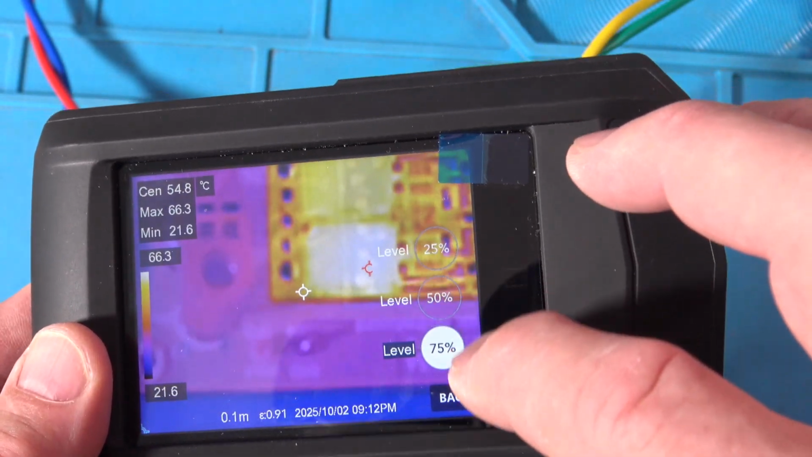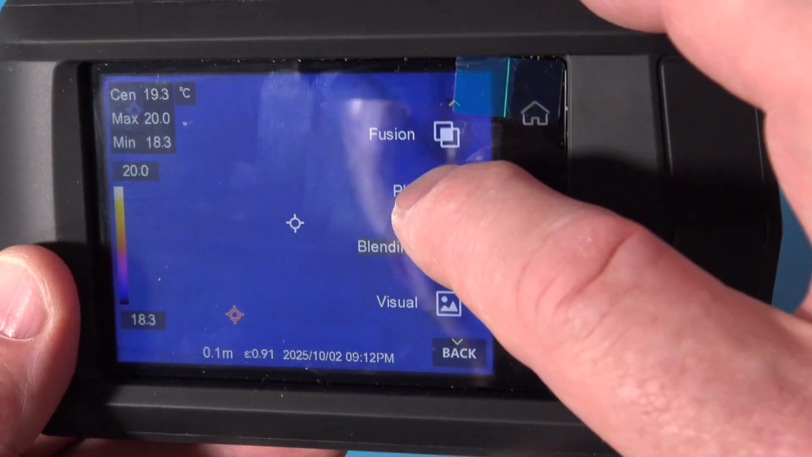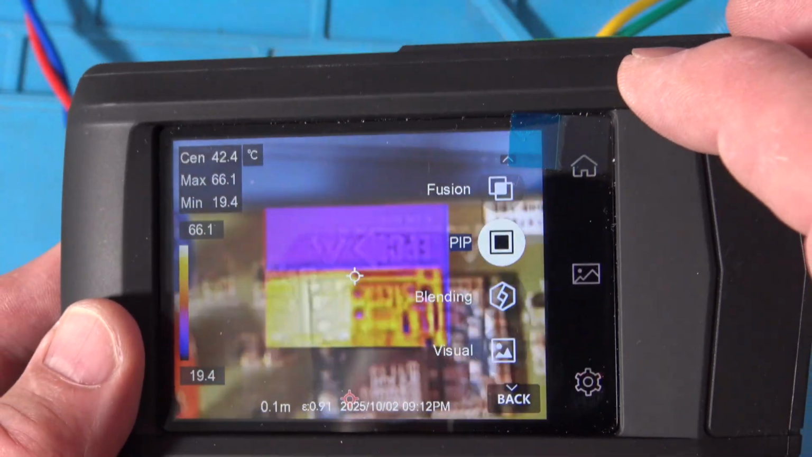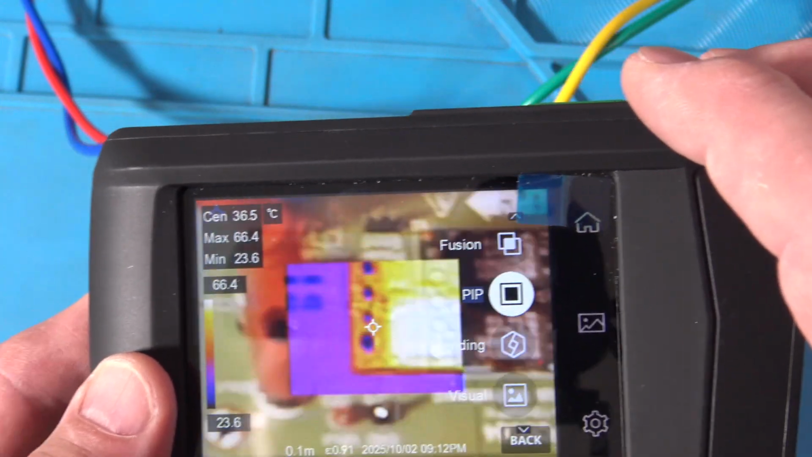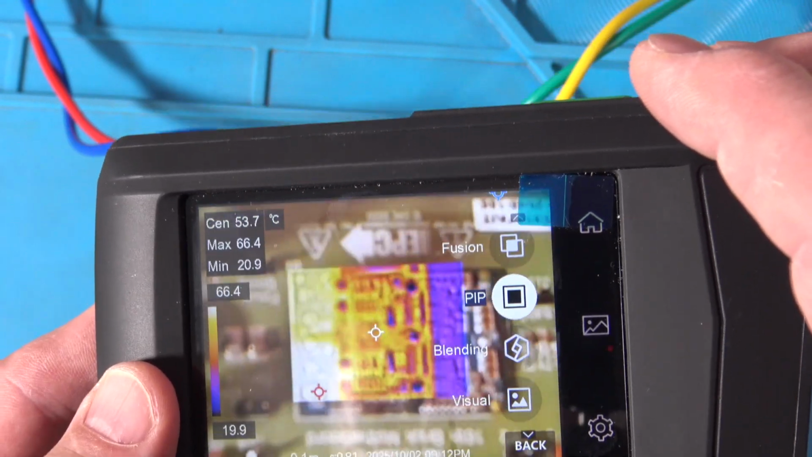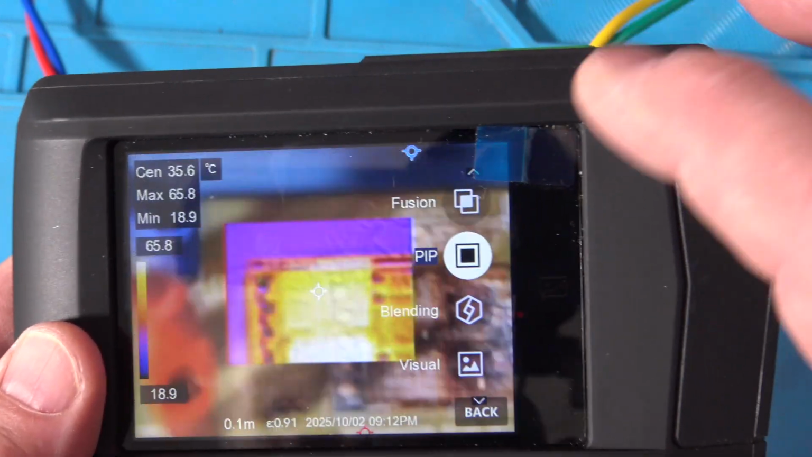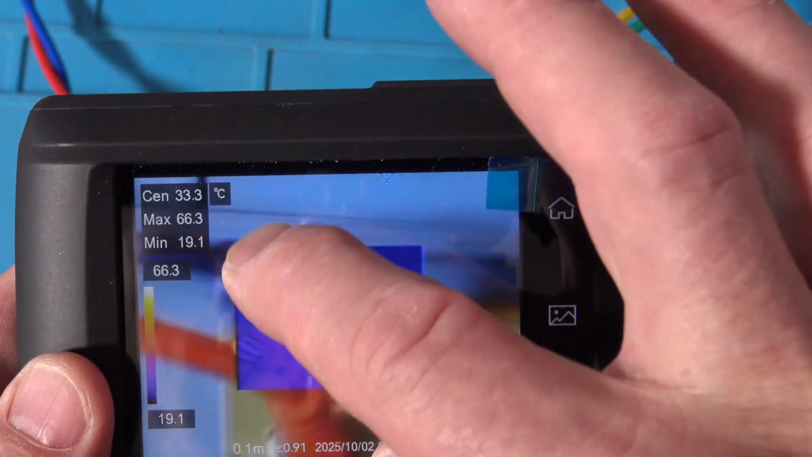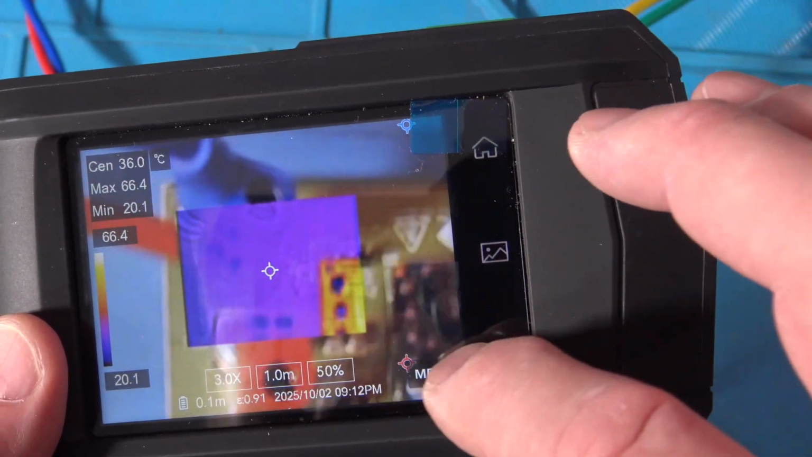All right, so anyway, let's go back. And so that's blending, right? And then there's a picture-in-picture. Let's do that. And it's almost like a flashlight, like a thermal flashlight. You can shine it across the board, pick up things. Same time you can see the visual thing so you know exactly where you are, what you're doing. So that's kind of cool, right? And okay, I thought this picture-in-picture I could move around, but I can't.